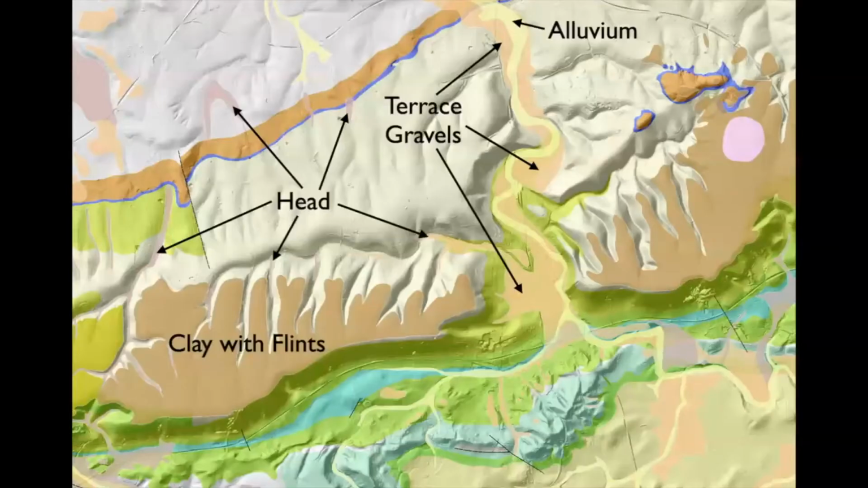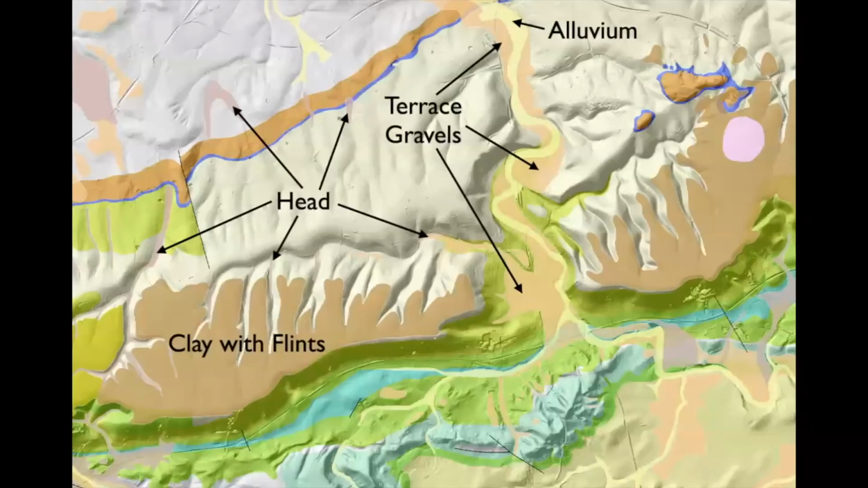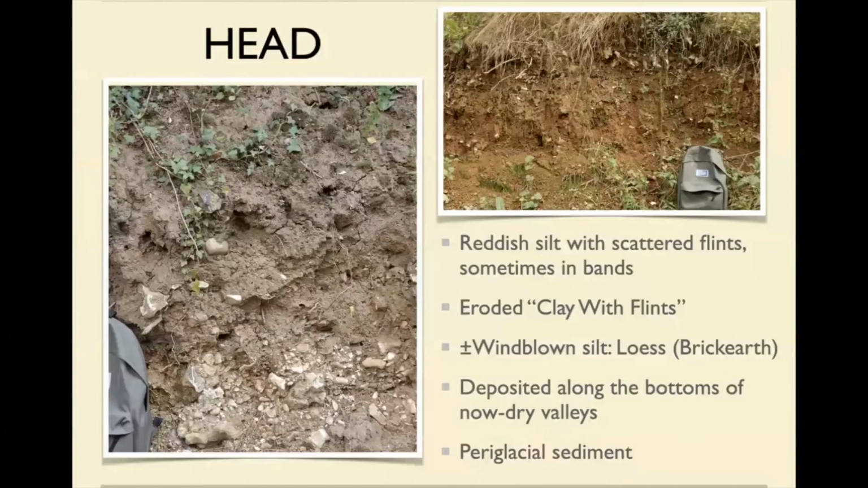The head, on the other hand, which, as I showed, you find in the valleys in between all this stuff, just underneath the clay with flints, does have bands in it, does have some stratigraphy, but has quite a lot of this reddish silt.